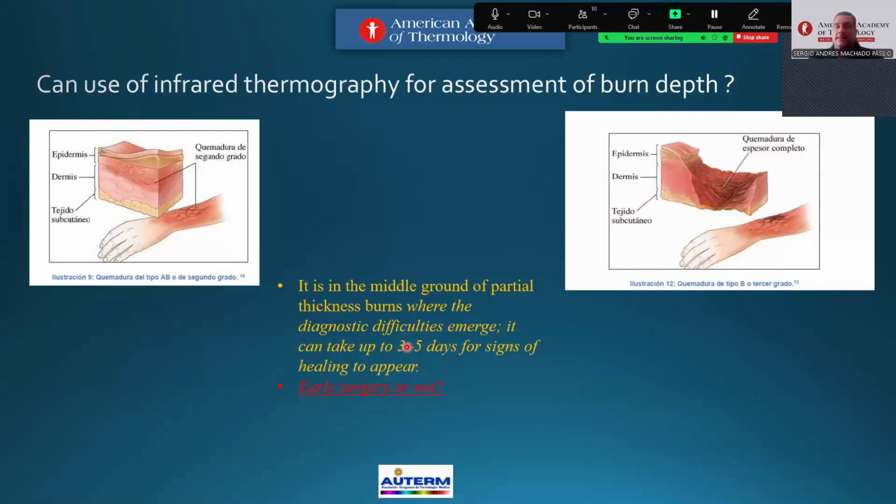Because the time for healing interpretation depends on 3-5 days of clinical observation. The question is, early surgery or not?